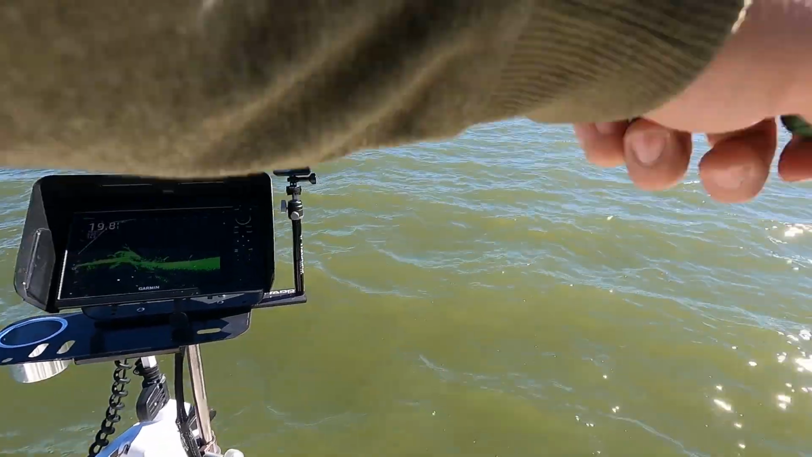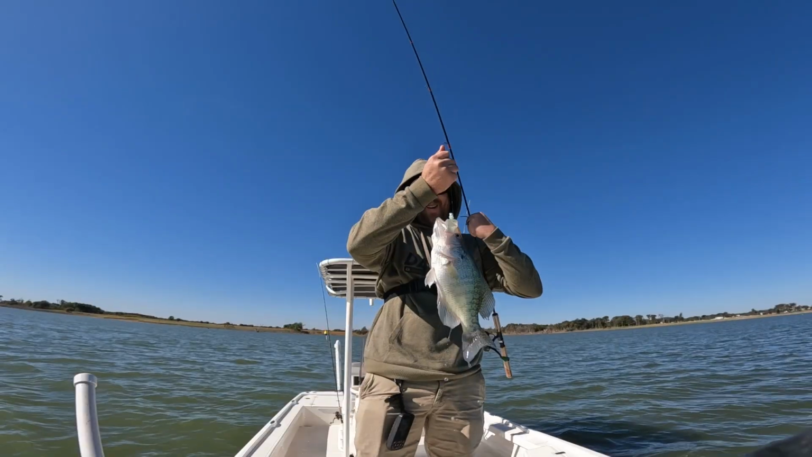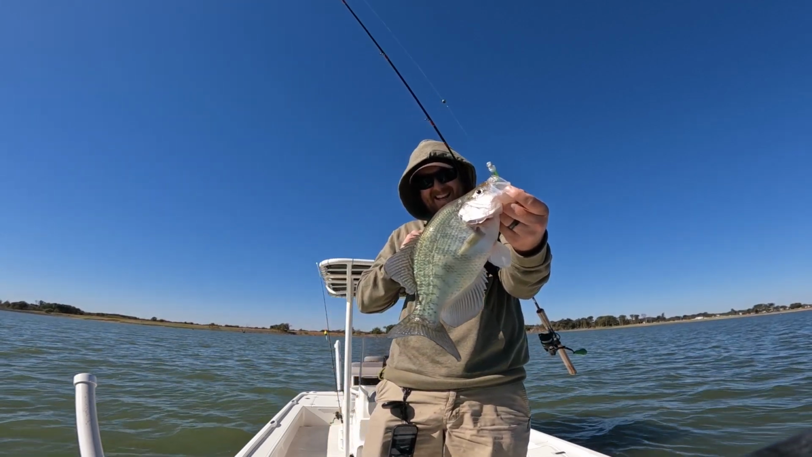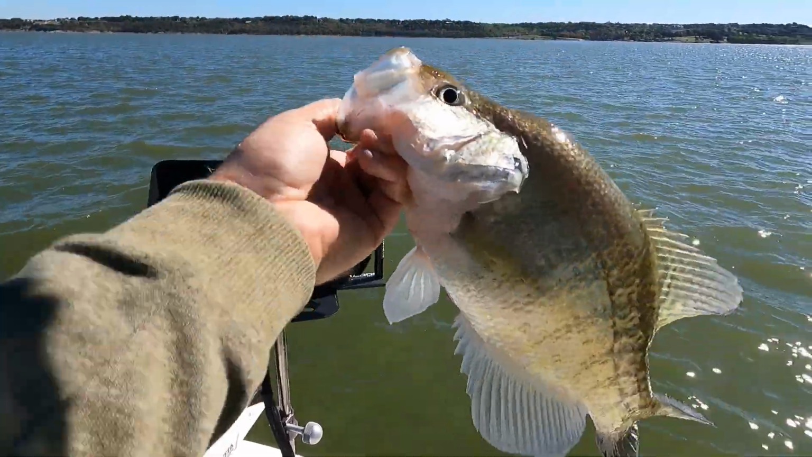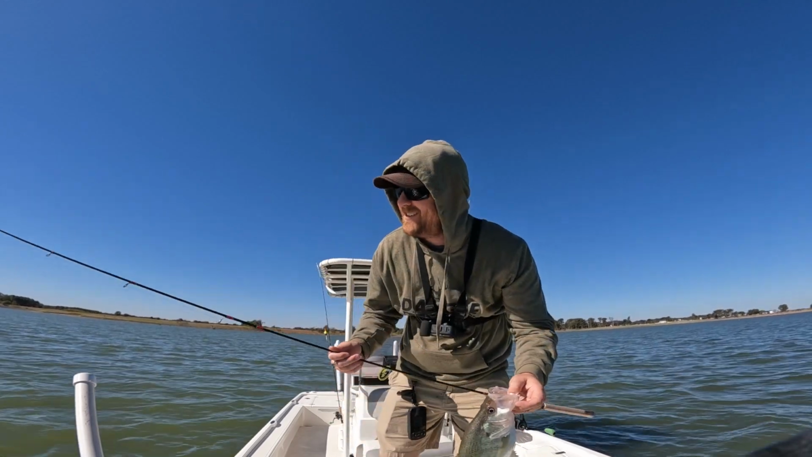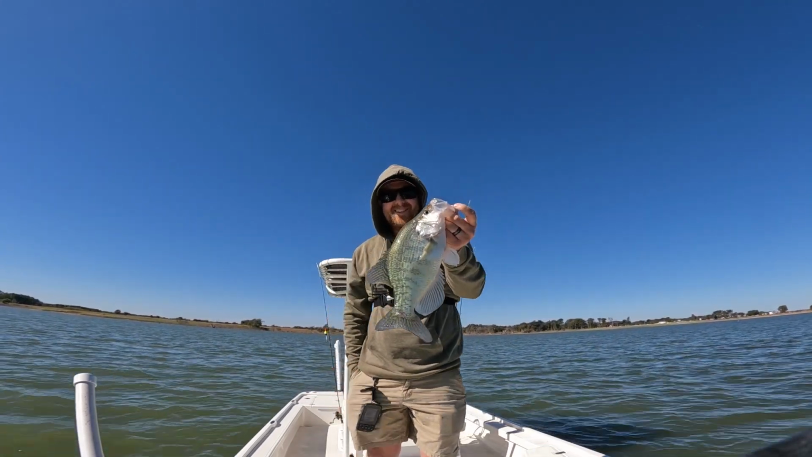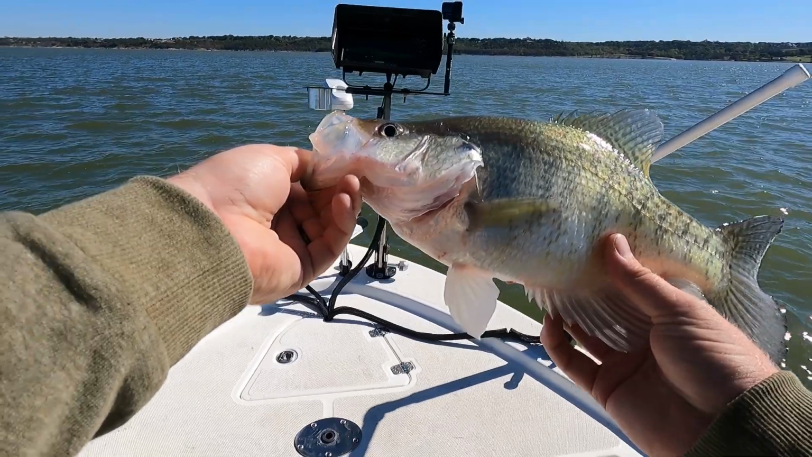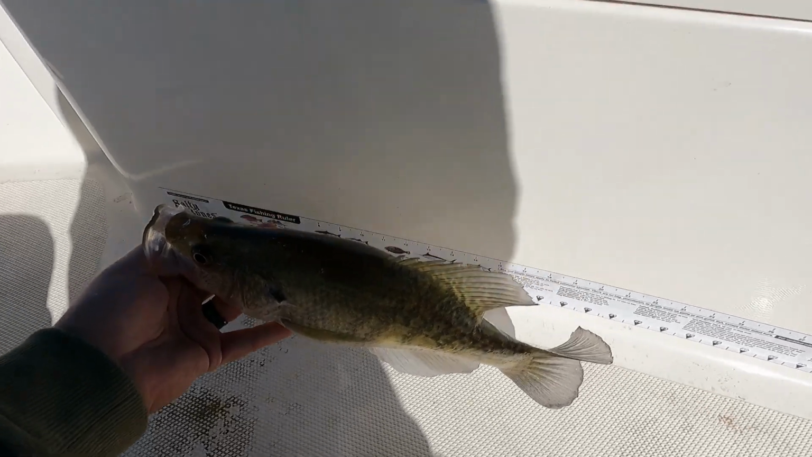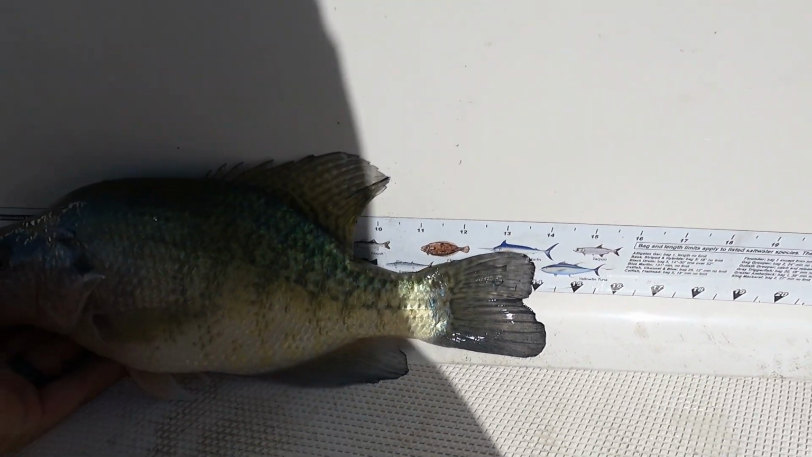This is a nice fish. Good night. Are you kidding me? Oh, look at that fatty. Oh my, bucket mouth, dude. Are you kidding me? Whoo, man, that's what you're after right there. That is a donkey, guys. Let's see. I'd probably give it 14. Let's see. Yep, 14 on the money. Let me get some sunlight in there.